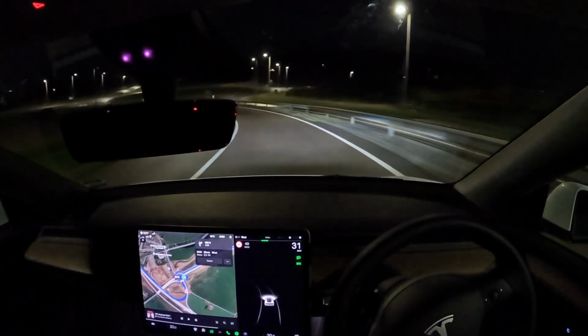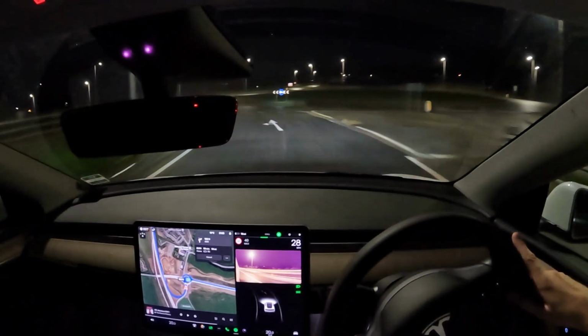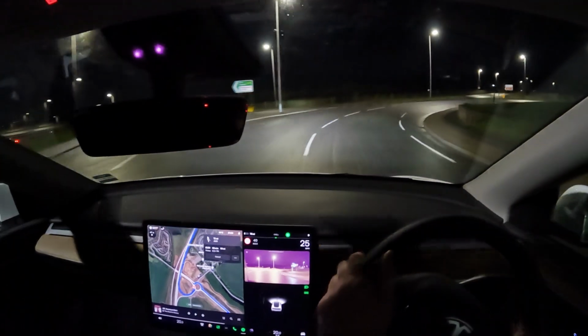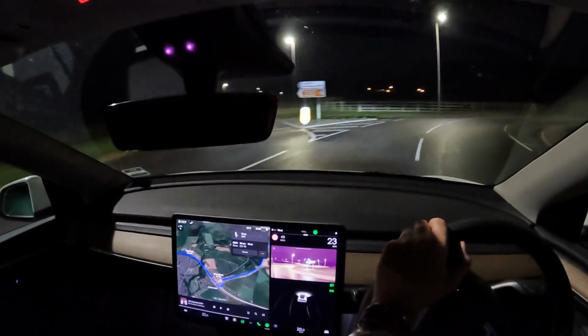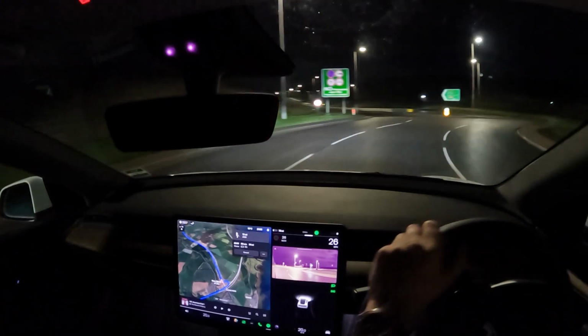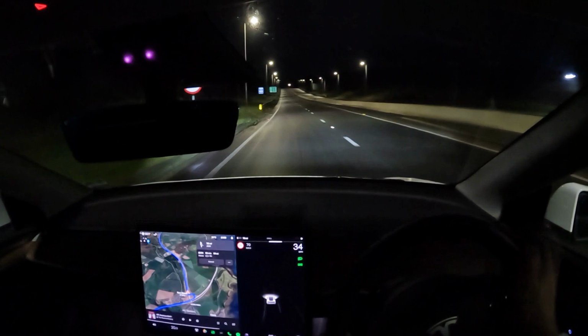And then we have the thorny topic of roundabouts. I know that Autopilot doesn't like roundabouts. Frankly, going off the way that some drivers drive, I don't think they understand or like roundabouts either. So I can't really blame the software guys at Tesla for not having quite got that part right yet.